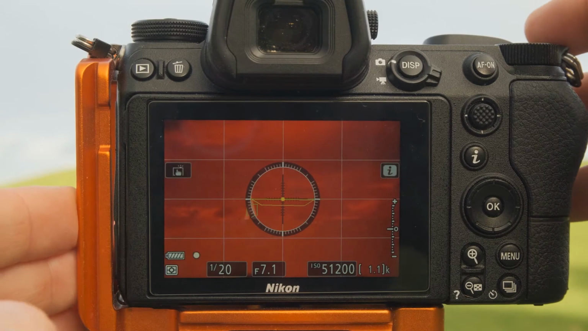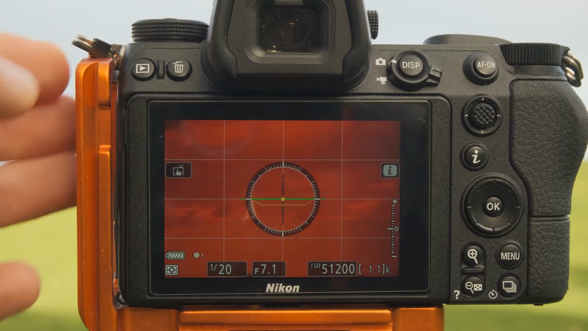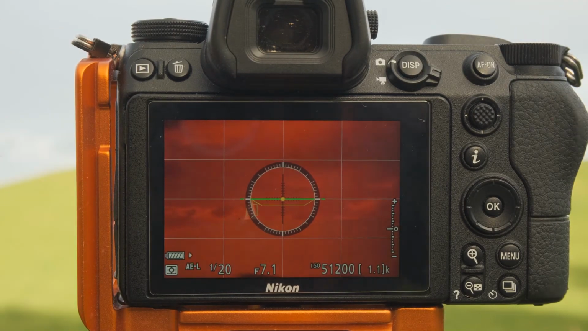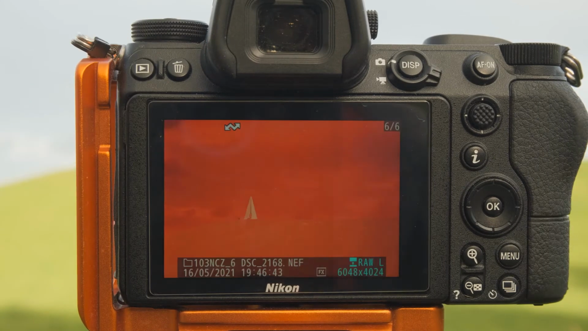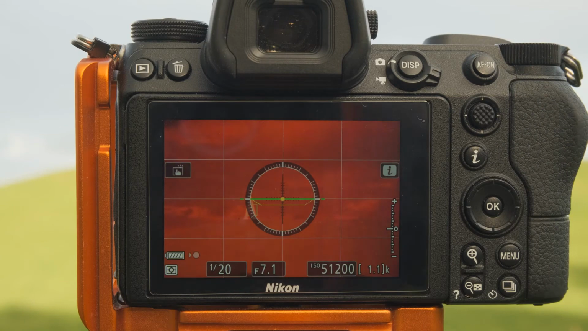So I've got this now set to ISO 51,200, which is way higher than I'm actually intending to shoot with. And I'm going to take a throwaway frame. I'm going to take my shot, and this way we can see if we're going to get the correct kind of exposure for the image. Now I can see that's actually pretty good. That's not a bad exposure at all. So I'm now going to use PhotoPills to work out the exposure that we need if we reduce that ISO to something much more reasonable.